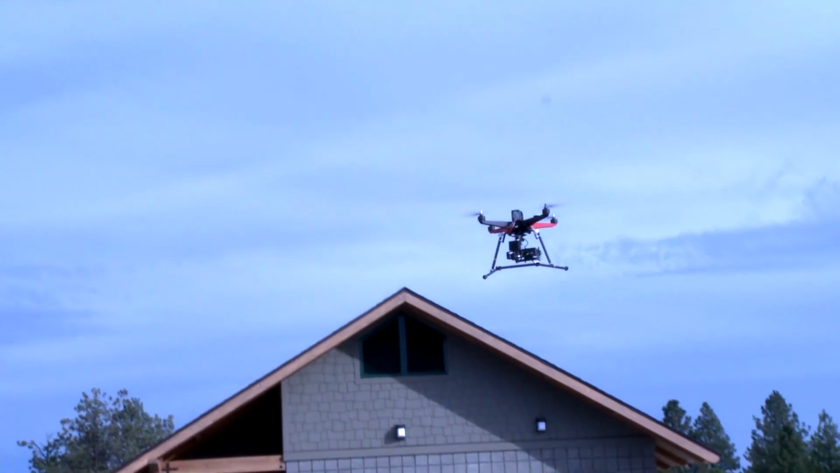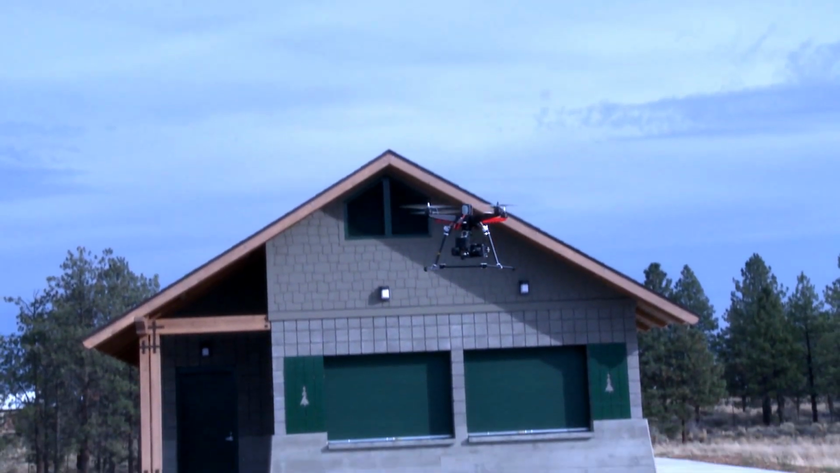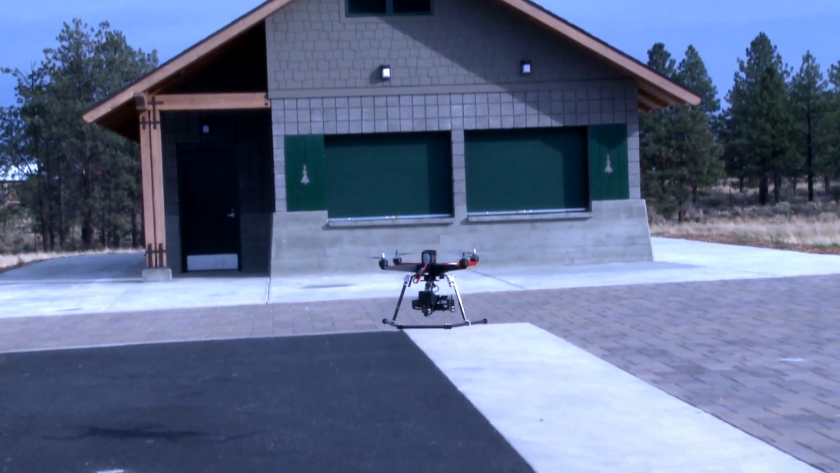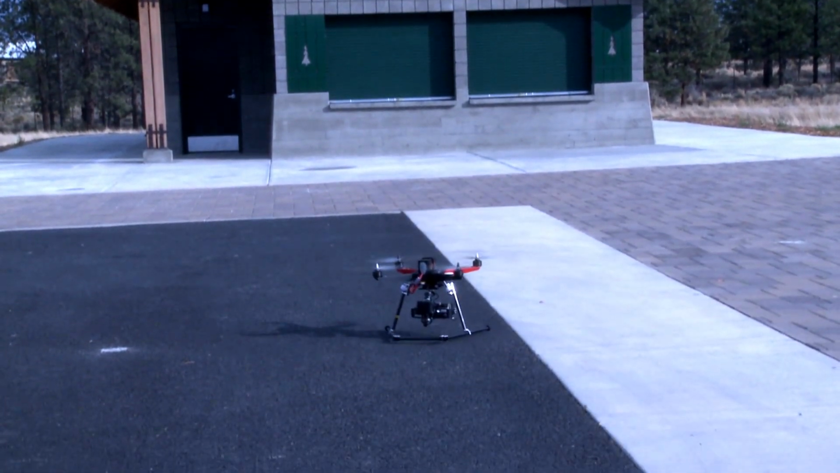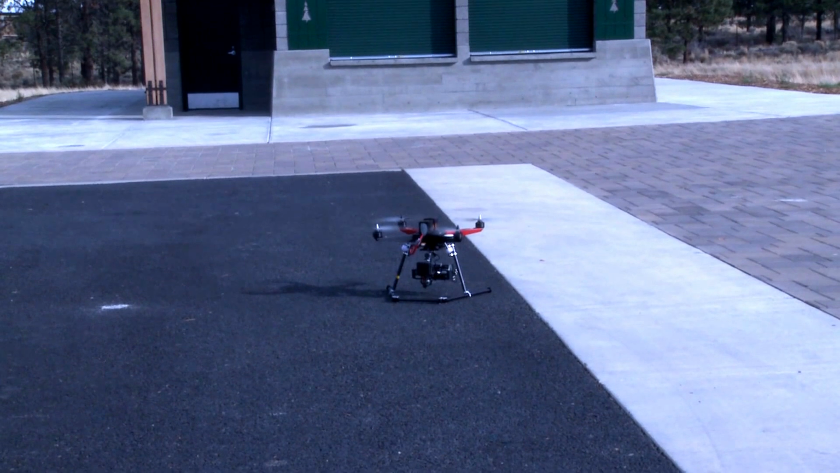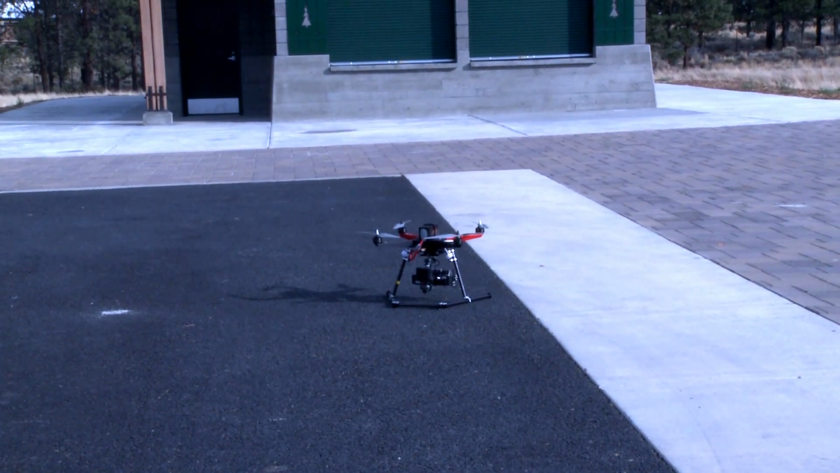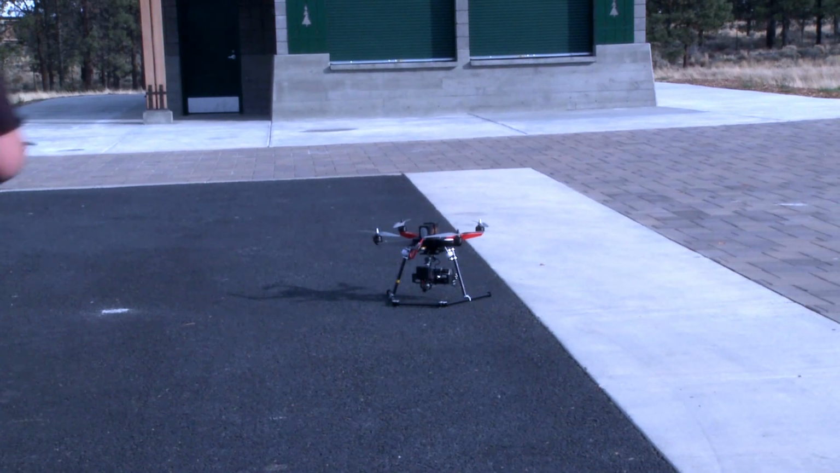I'm going to go ahead and bring it in for a landing. Nice gradual descent. So this is a nice controlled, easy landing right here. And once you touch the ground, just drop the throttle all the way down. The motors will disarm and we can go ahead and unplug our battery pack.